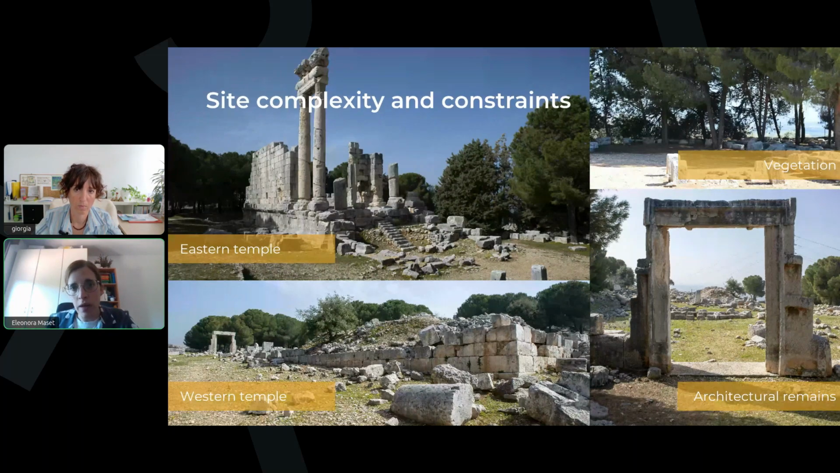The area between and around the 2 temples is characterized by dense and irregular vegetation, which partially conceals architectural remains and, of course, prevents direct visibility of the ground surface from an aerial viewpoint. So, given these environmental conditions, integrating aerial and ground surveys was fundamental, and we carried out a survey campaign that required 2 days of fieldwork to complete everything.